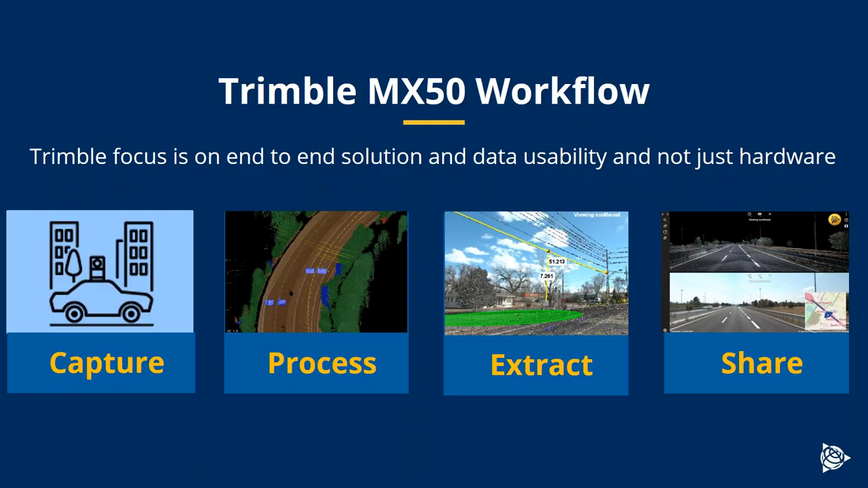The best way to justify capturing mobile mapping data is to understand the value of this rich data. And if you really understand the value of the data, you'll soon come to the conclusion that the best thing to do is share the data widely across an organization or across a project, so that all stakeholders can gain knowledge from this rich data.